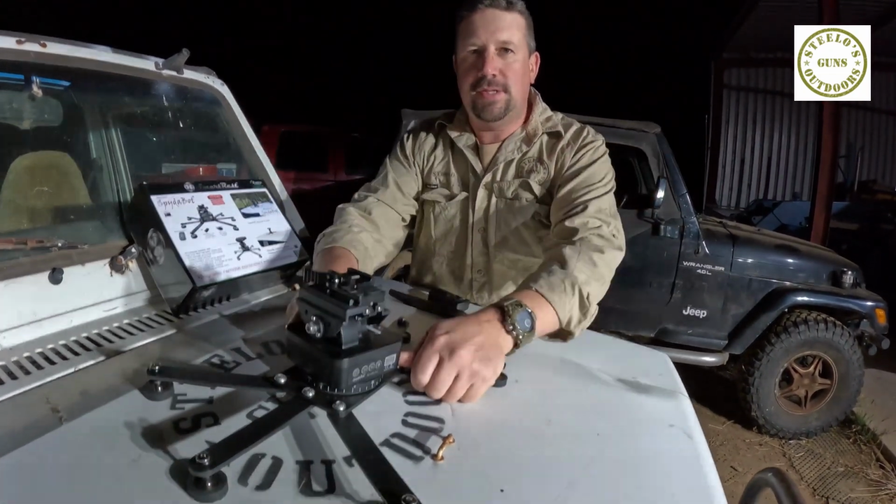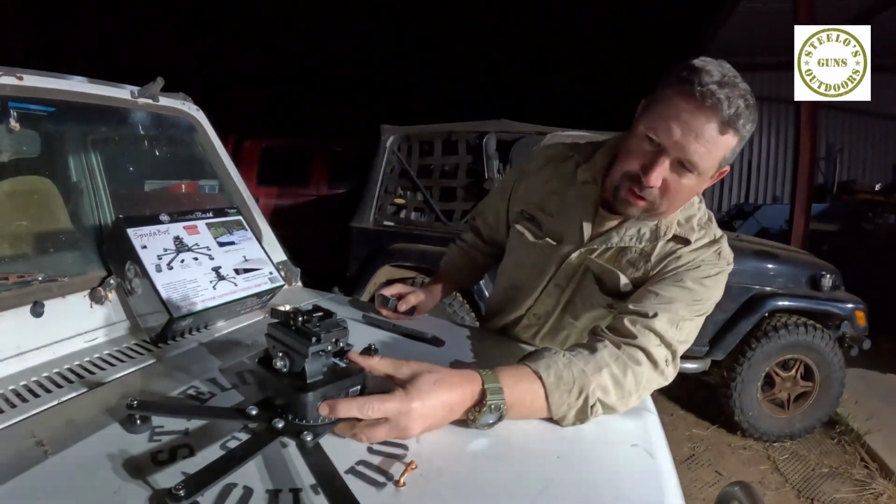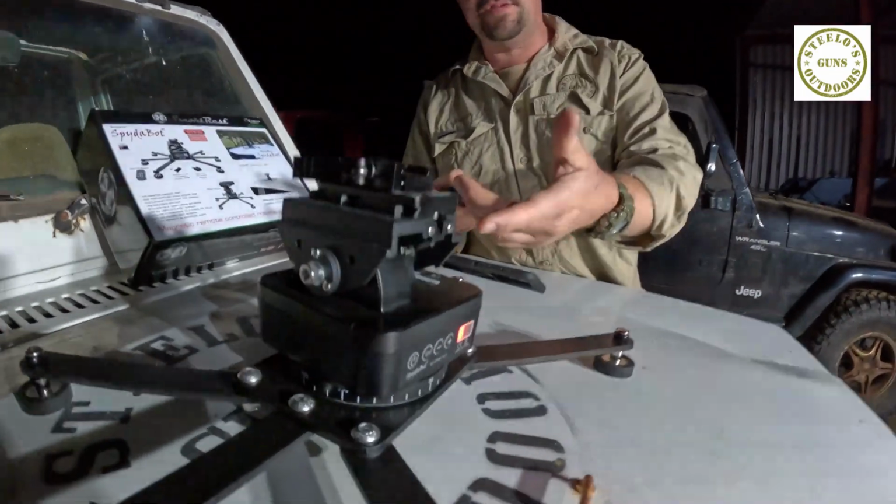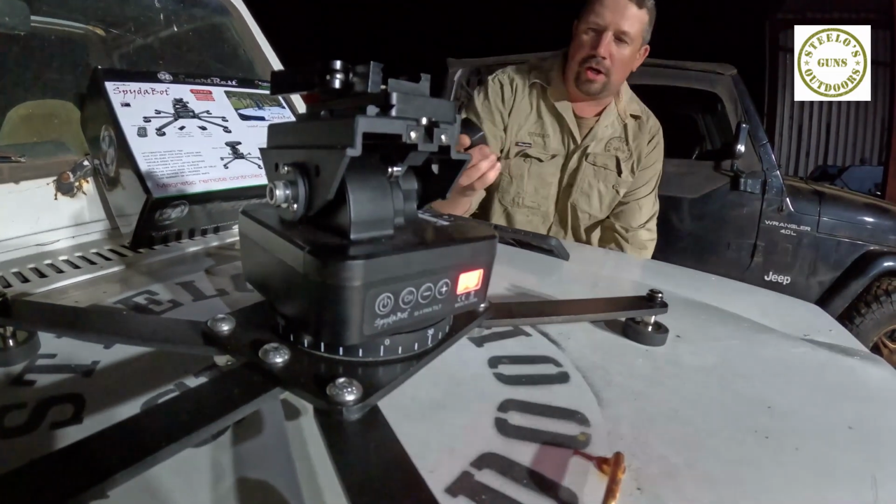So it's a magnet base. Look at that. So he's hard on the little buggy here, and you whack your thermal on, basically, on an arc. It's got an arc rail, but then runs a pick rail adapter with it, and up, down, left, right on the little remote control.